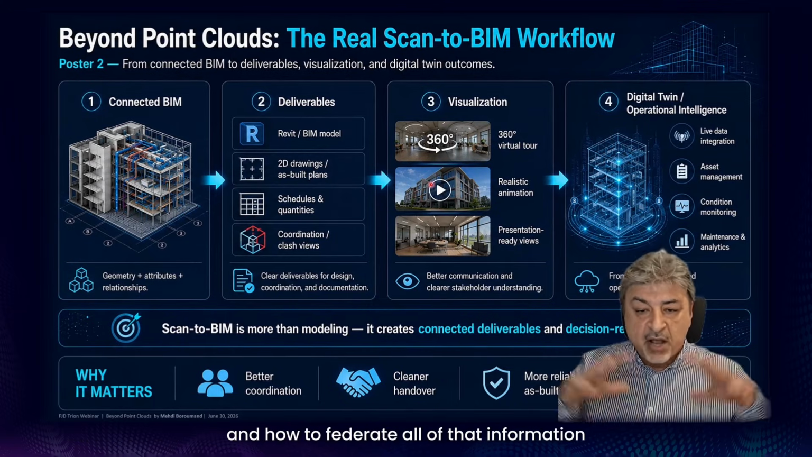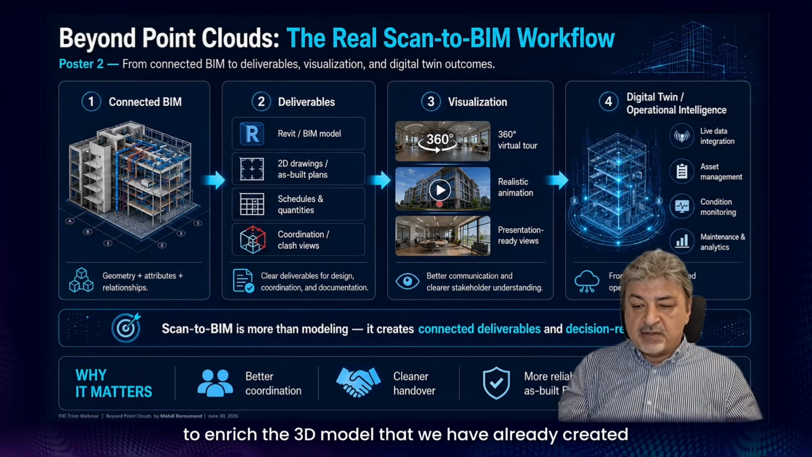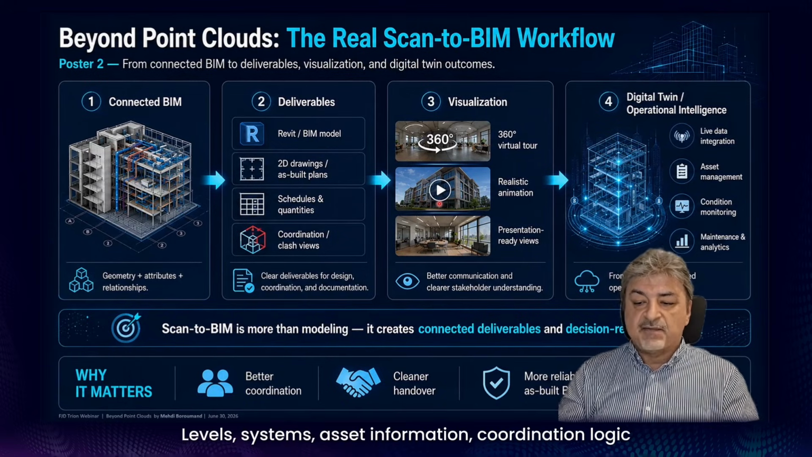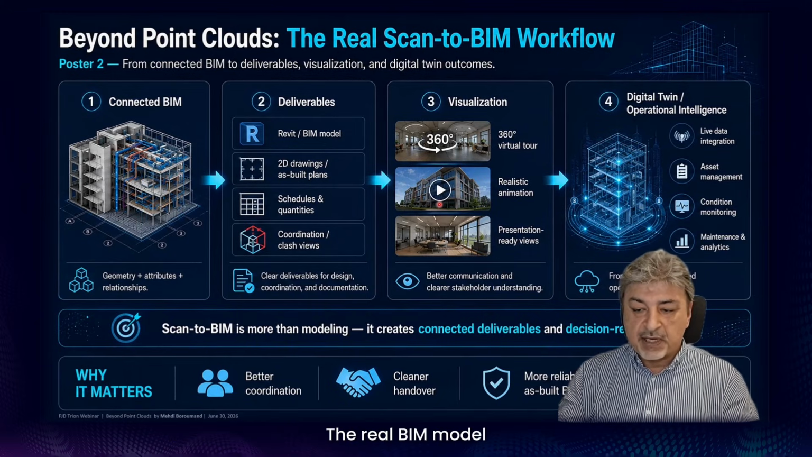classification, coordination, and how to federate all of that information to enrich the 3D model that we have already created. Levels, systems, asset information, coordination logic, and deliverable requirements shape the real BIM model.